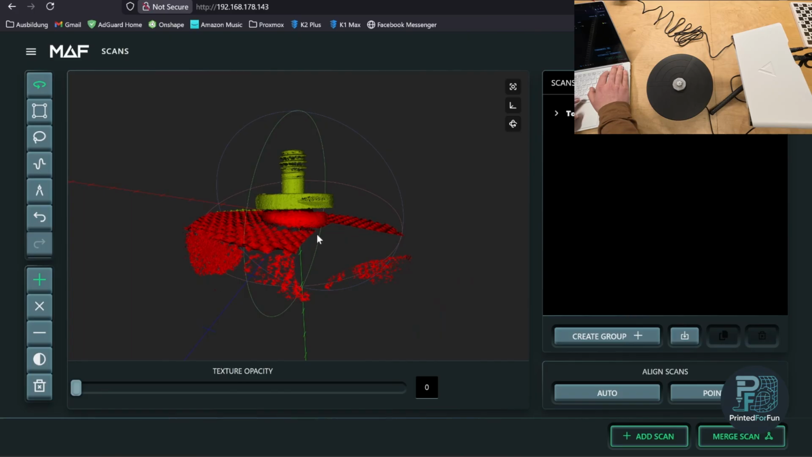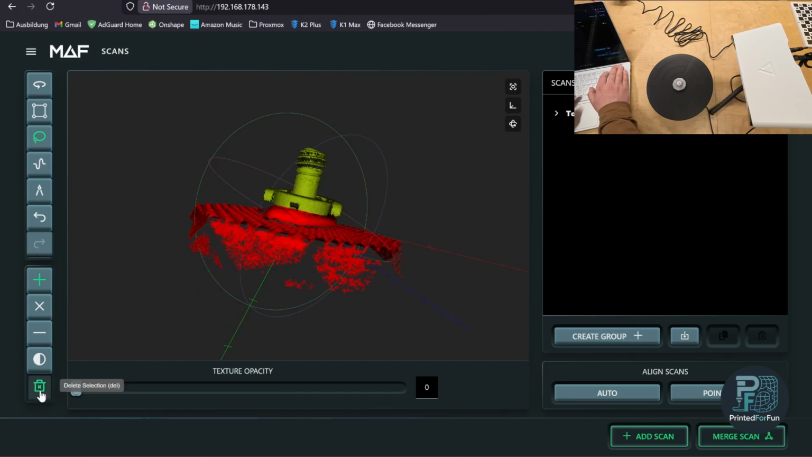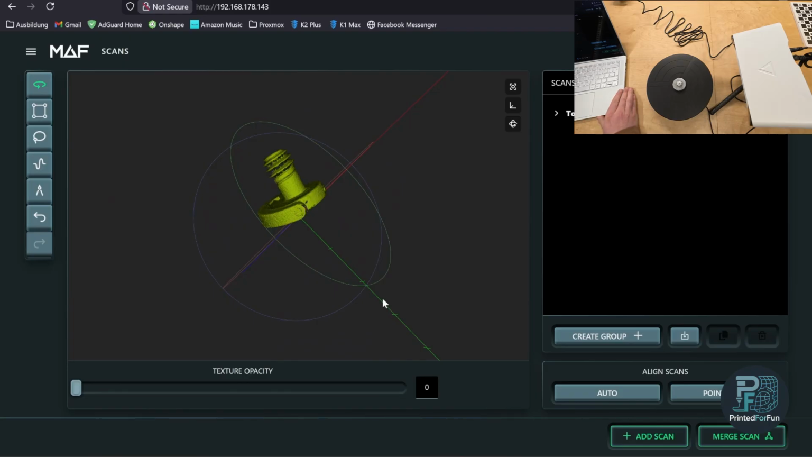Now with C we go back to camera movement, and with S again for the selection, like this, more like this. So, and we can delete it. All right, this looks quite good. And now I will perform the scan of the second side, and then you will be seeing me post-processing the parts together, so the merging or the alignment, and then the post-processing.